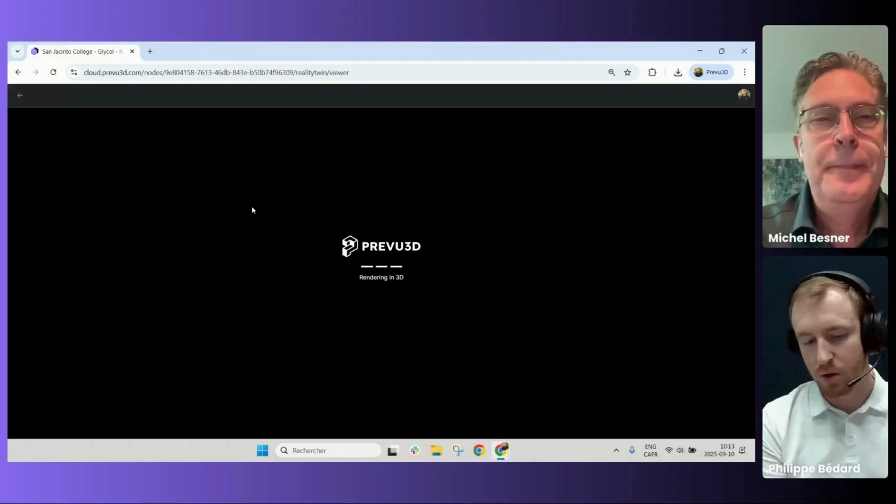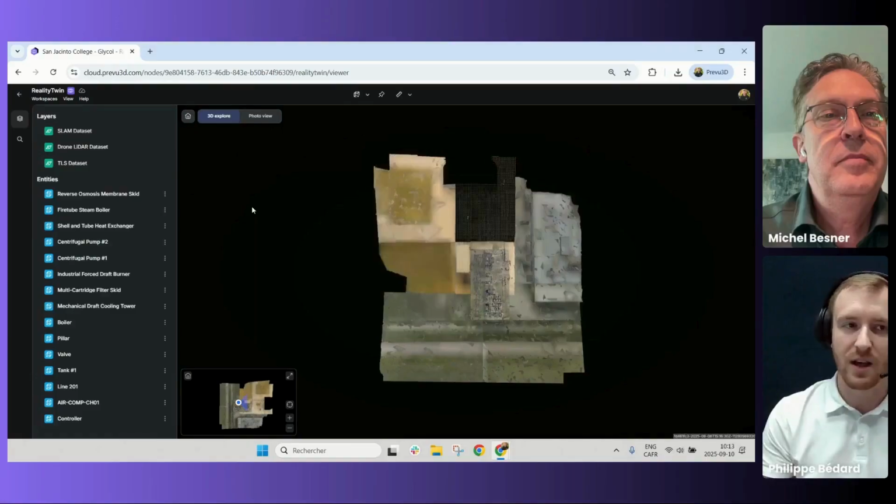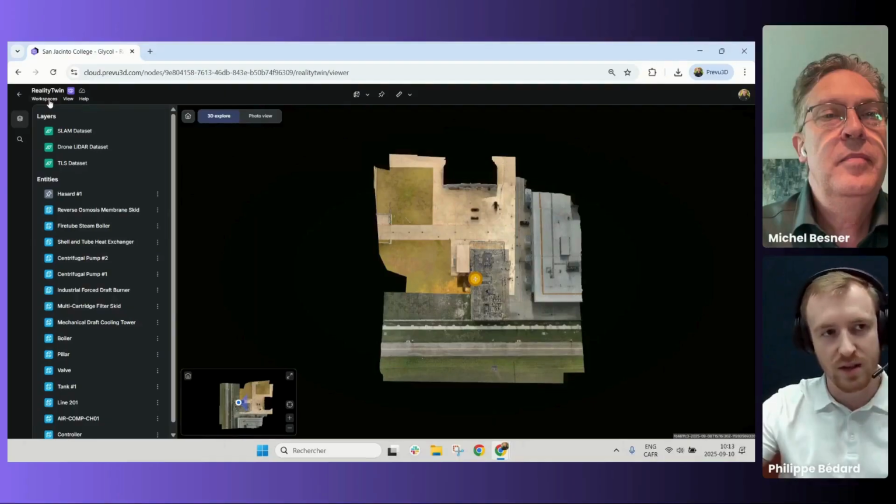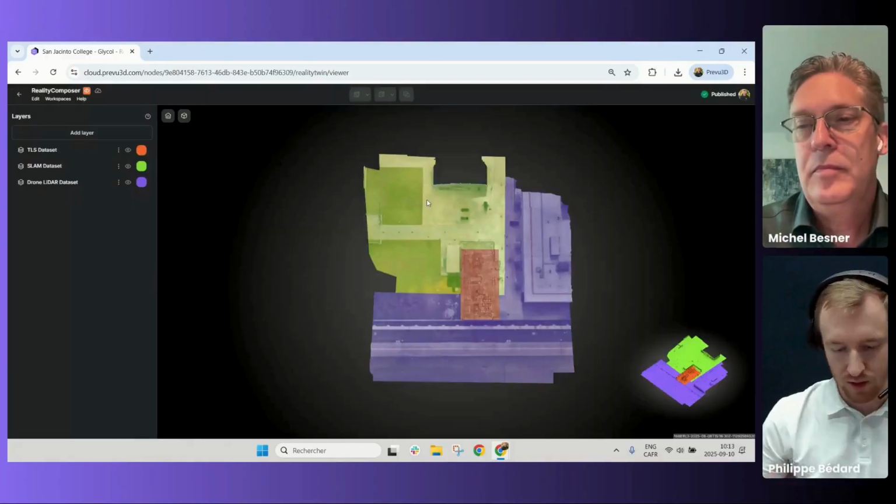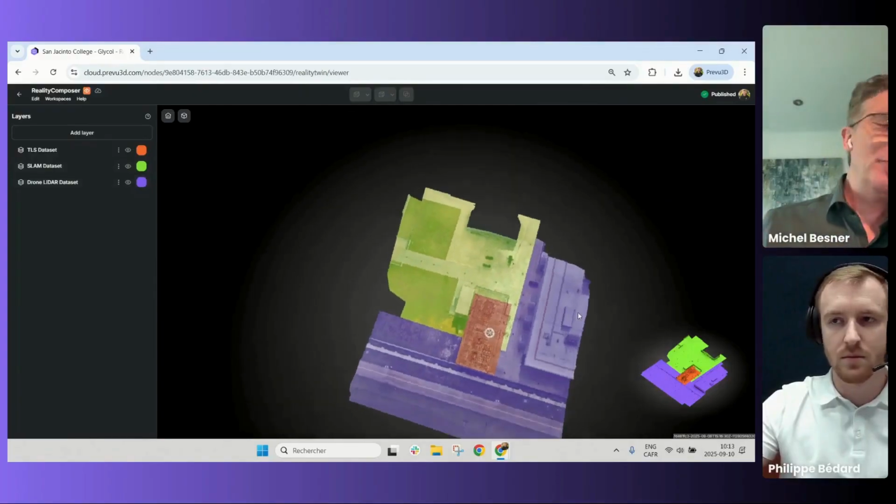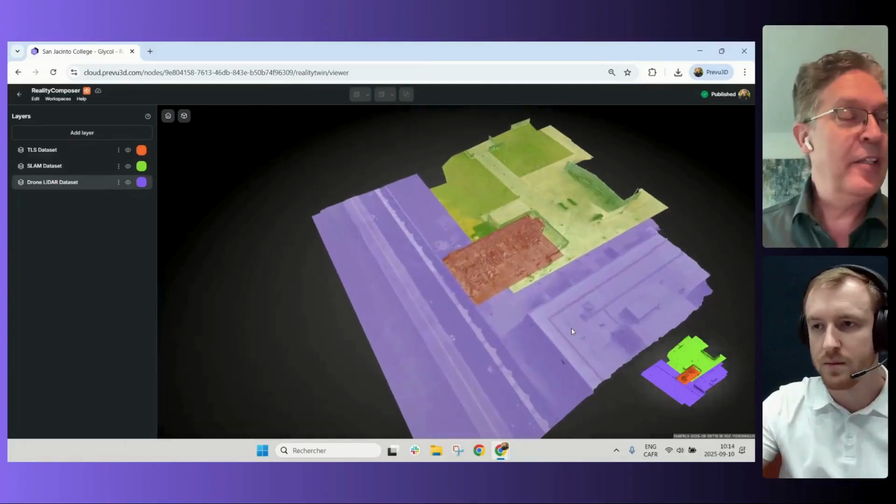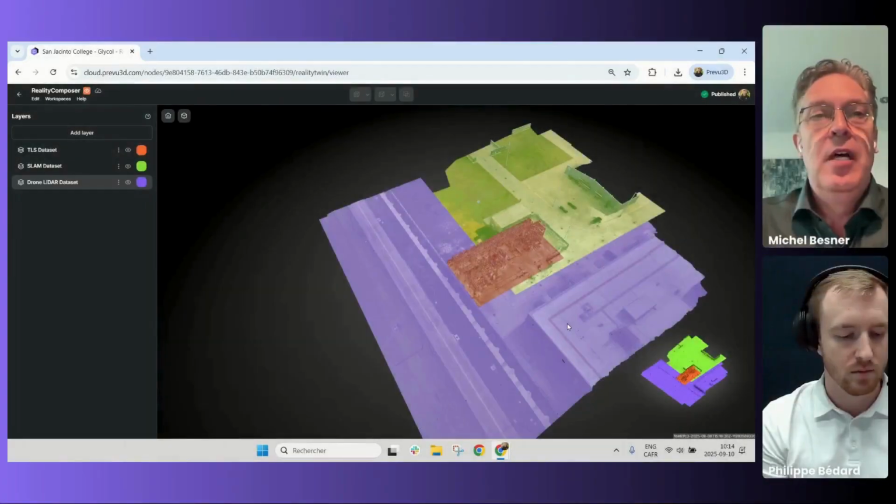So in that example over here, for this specific project, we do have drone scans combined with TLS scans and SLAM scans from Navis. So it's really exciting to see all those pieces coming together. Yeah, and the question from Marcello in the chat room was whether we support SLAM devices like Navis and XGrid and other systems, right? So we definitely support that.